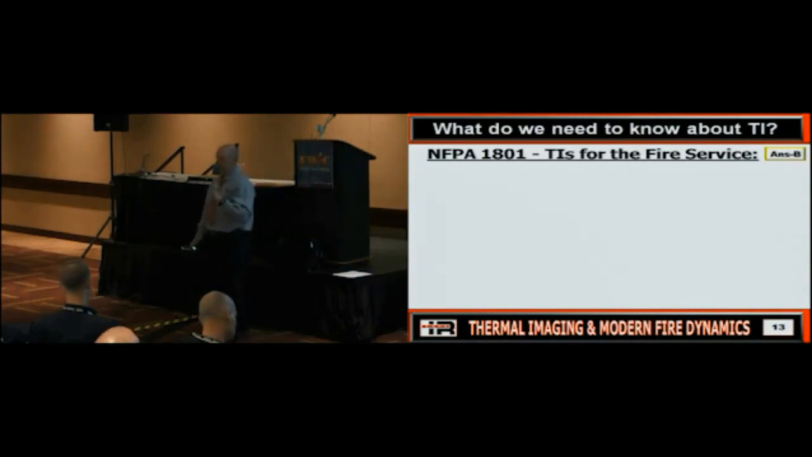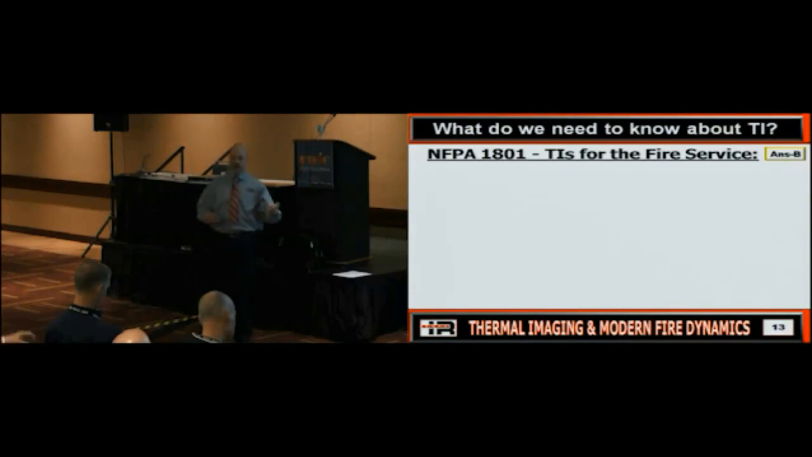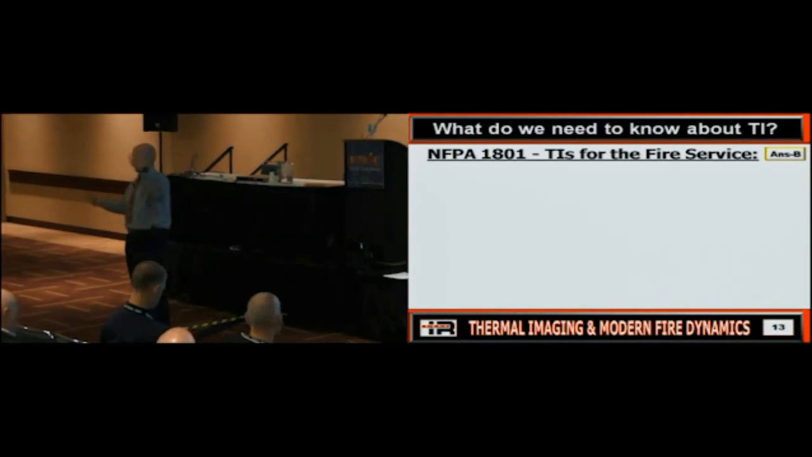So there's about 4 or 5, depending on one model versus one manufacturer. So if you're going to go out here and check out the showroom or look at the exhibits, there are now NFPA compliant thermal imagers. Do you need an NFPA compliant thermal imager? That's a $1 million question. Everything else you've got is NFPA compliant, right? Or should be. I mean, your pack, your gear, and everything else.